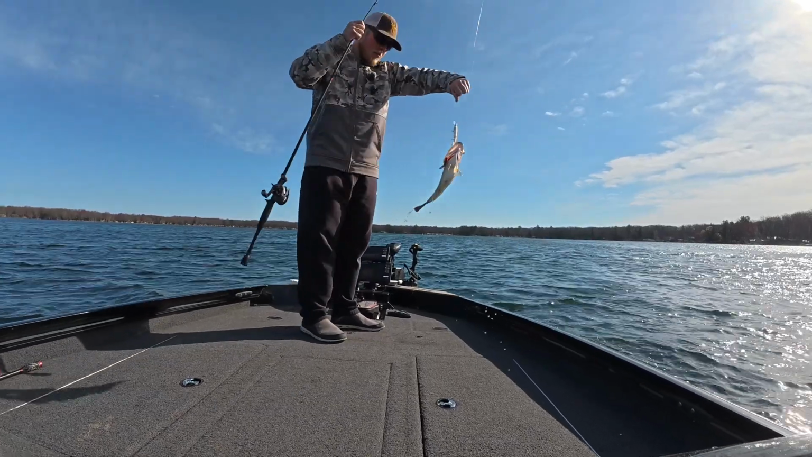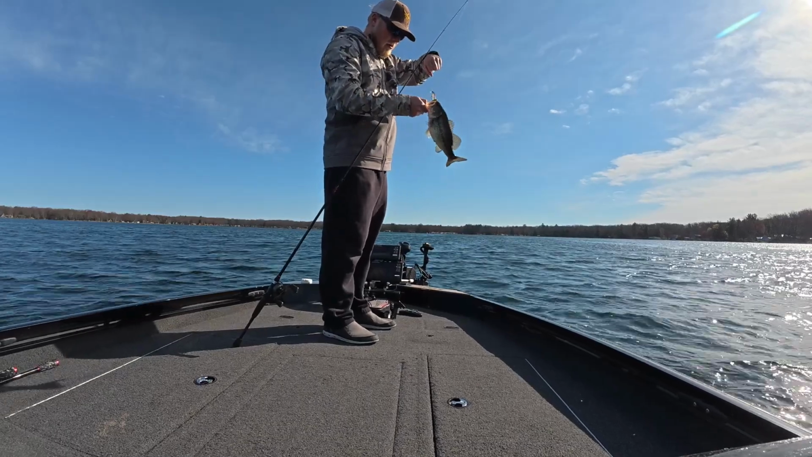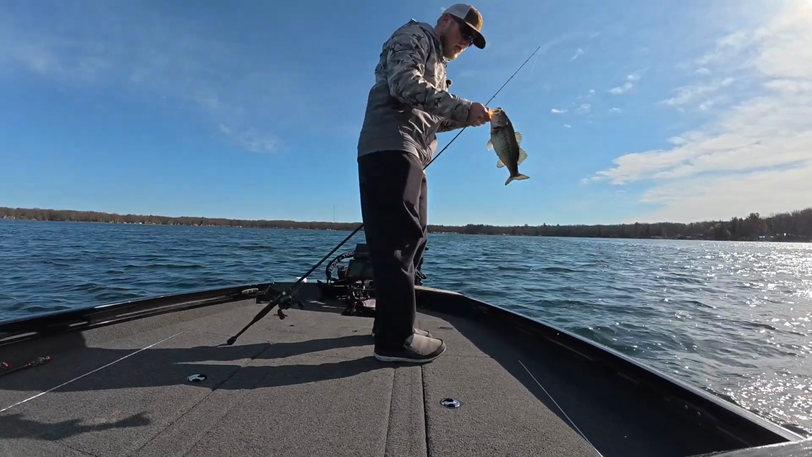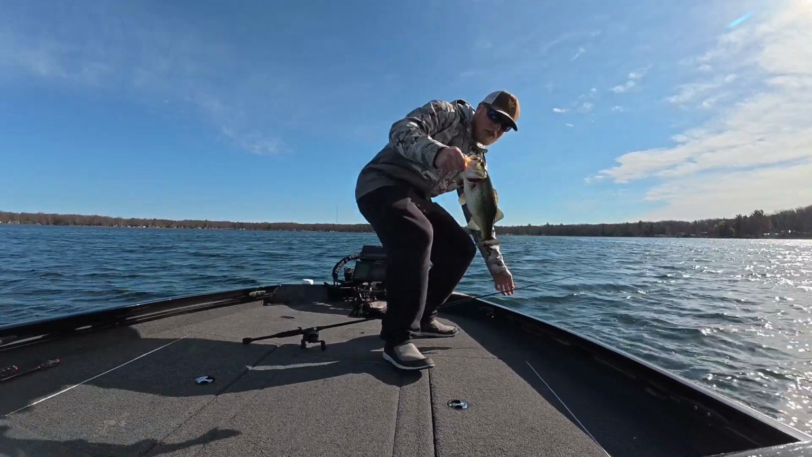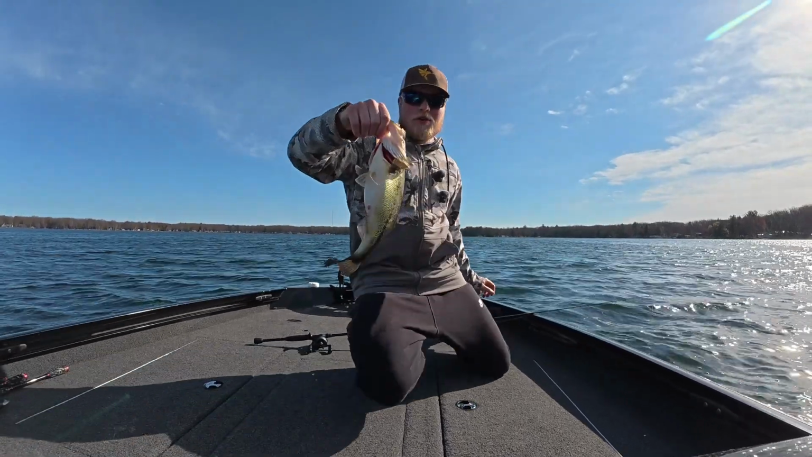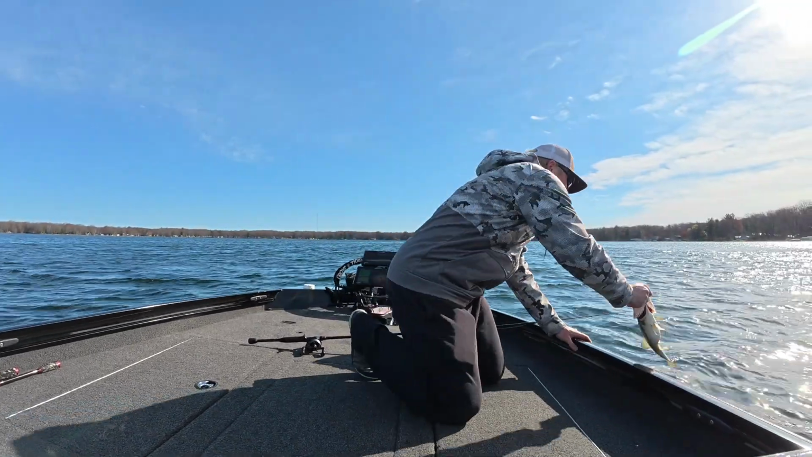Oh my god, dude, I got hit right as I hit the water. That's huge. Oh my god. I don't think it's that big, but dude, that thing hit the water. I didn't even reel it down. Are you guys hitting top water or what? That's the biggest one of the day, by far. He's chunky too. He's been eating good. Little guy going back.